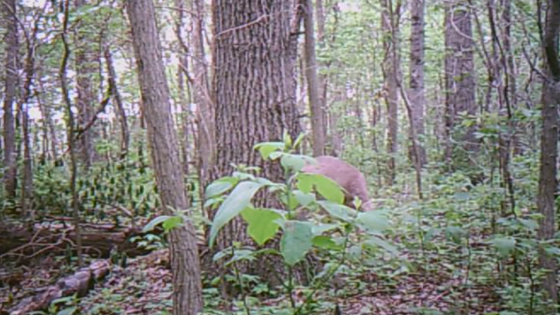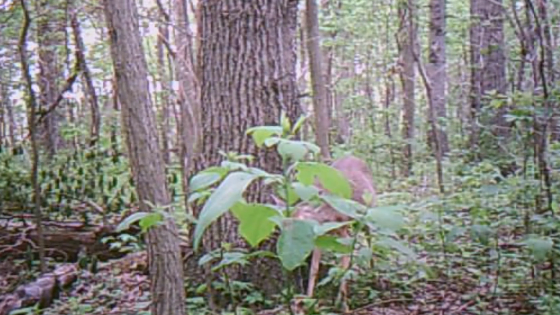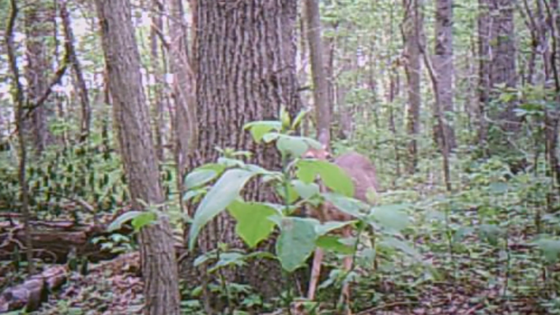Now the sassafras tree has grown right up in the middle of this camera, so that makes it nice. But the camera served its purpose. It got us through spring, and it let us know that there were deer moving through this area. Here's the next camera, and